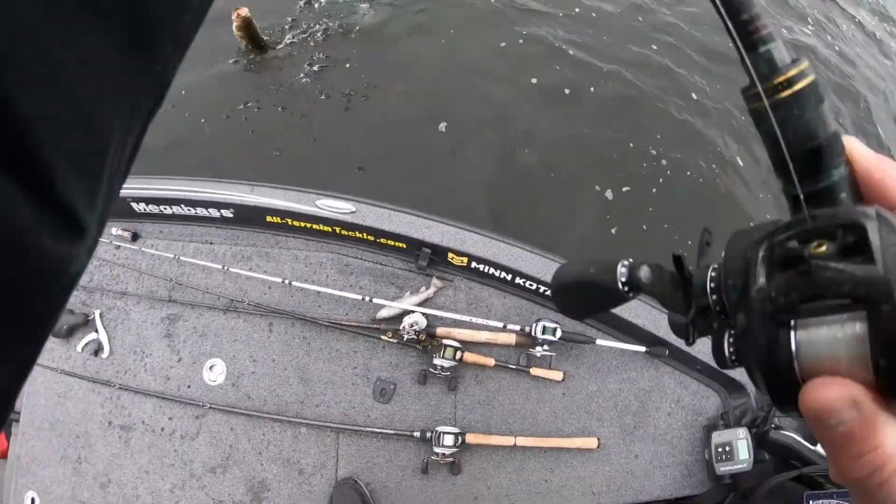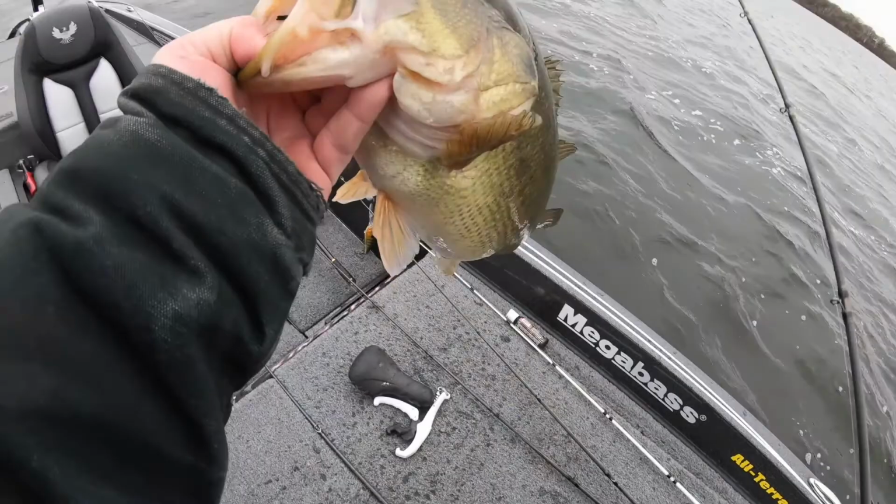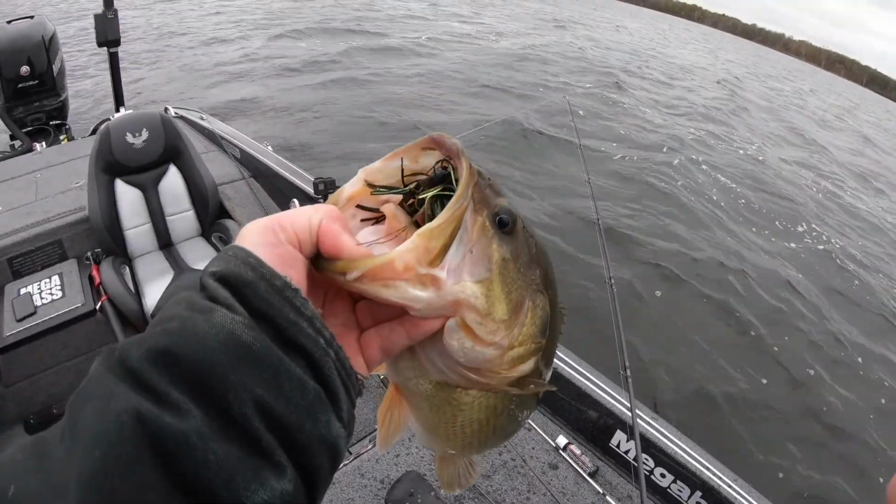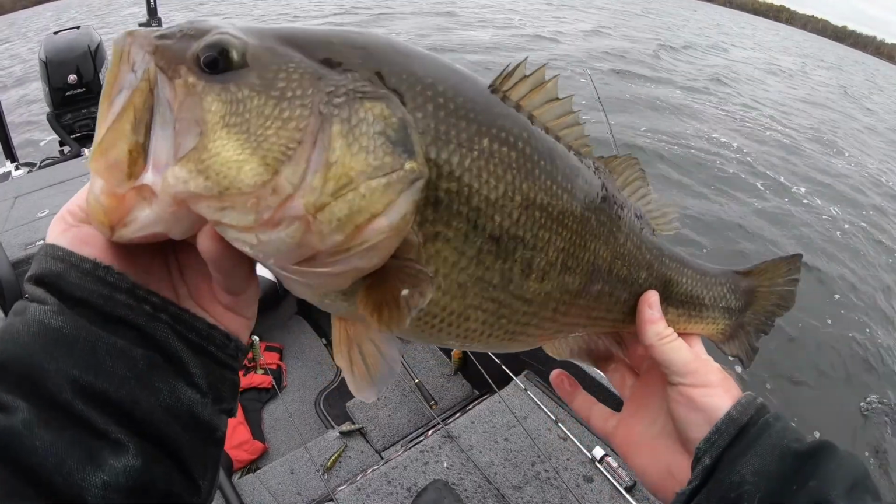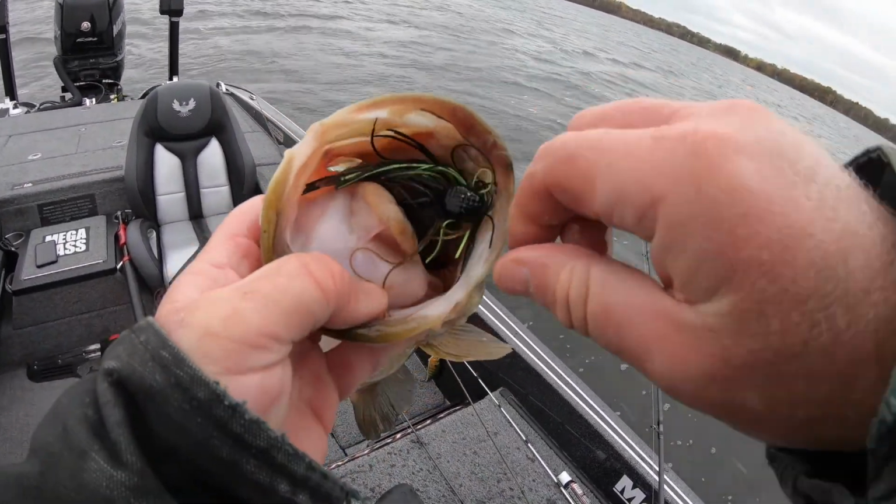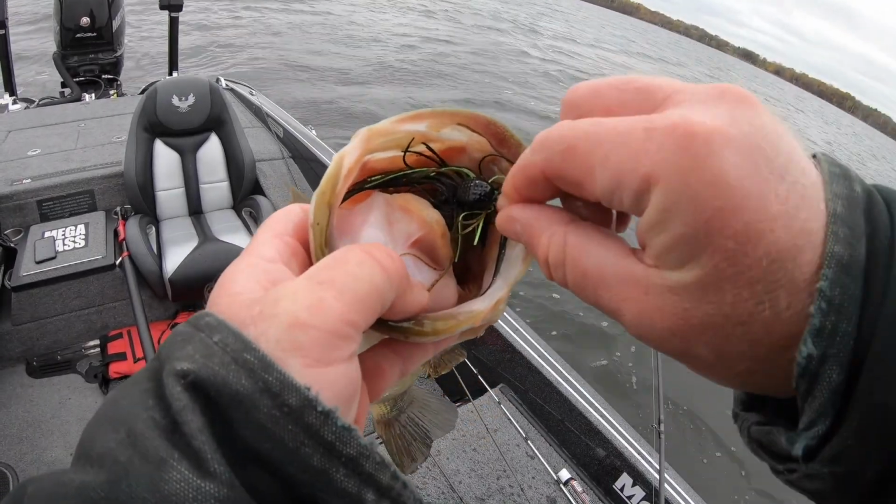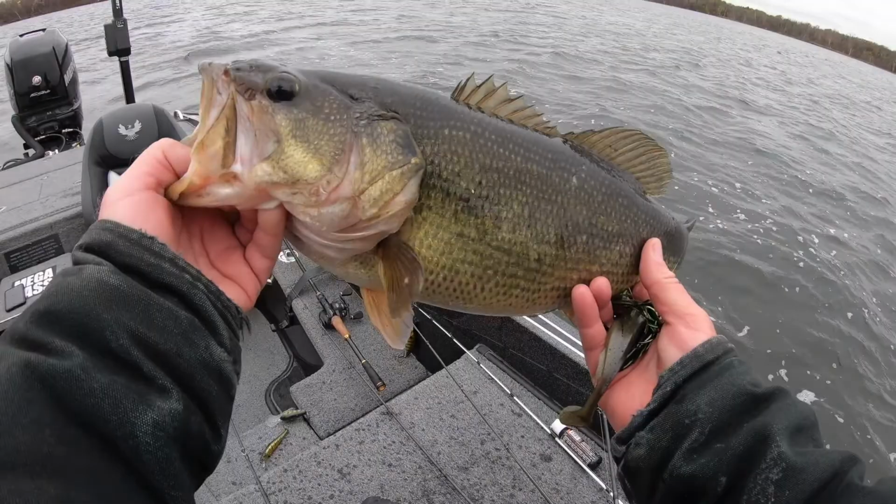These fish are pouncing on that jig and spark shad. Oh, another thick, giant largemouth. Look at the mouth on that thing. Nothing better than a jig way down there, totally choking it. The average weight today is absolutely incredible.